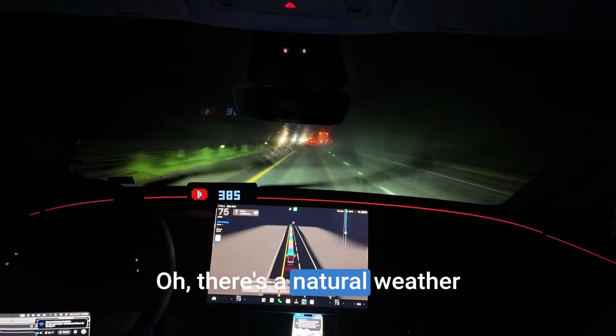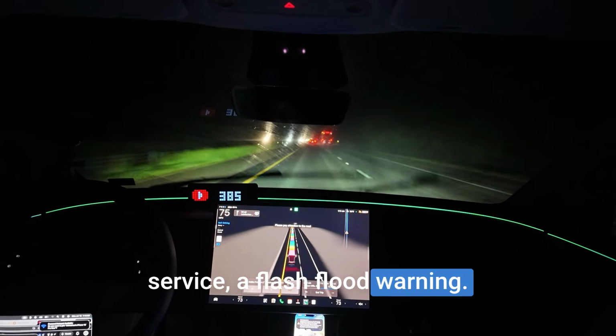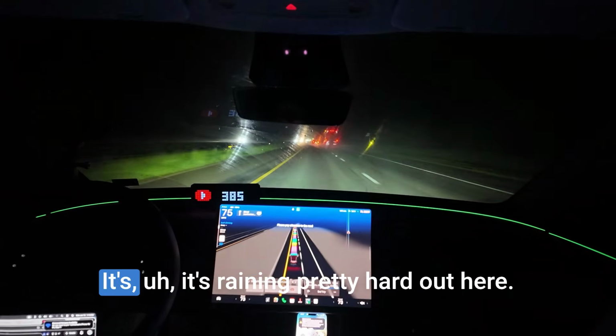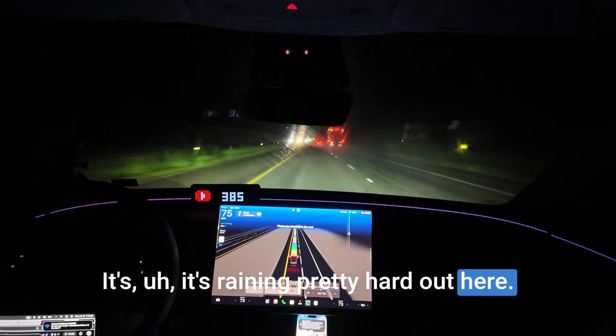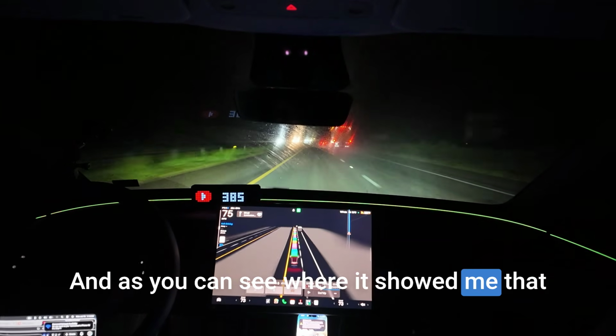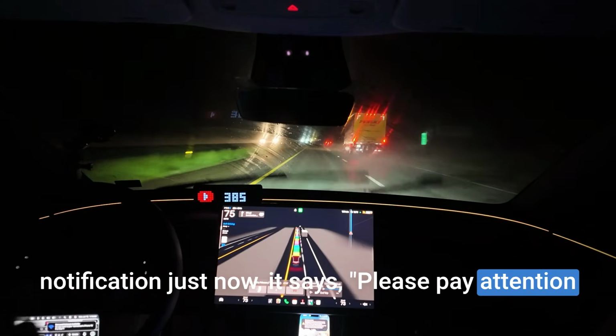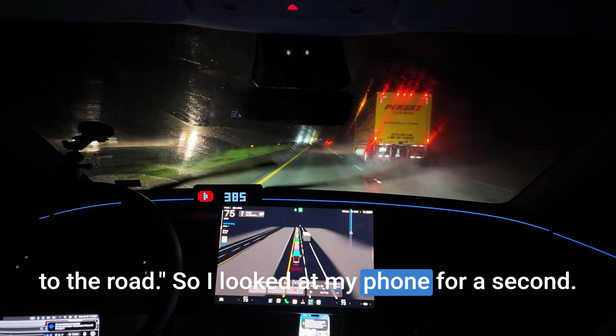Oh, there's a National Weather Service flash flood warning. So, yep. It's raining pretty hard out here. And as you can see where it showed me that notification just now, it says please pay attention to the road. So I looked at my phone for a second.